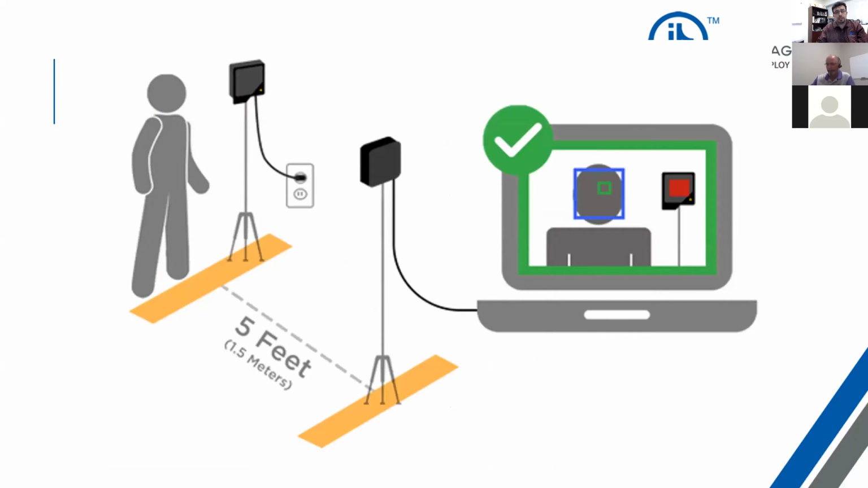This is another one. So where the camera is and where the black body is, about 1.5 meters, or again, based on the resolution of the camera, this can go up to even 8 feet to 10 feet away. So you don't have to be really close, and even if it's 9 to 10 feet, as long as it's within that field of view and that virtual zone that we will create, that would be just fine. As you can see in the illustration here, the black body camera is shown as that red box. That's basically what the camera is able to see.